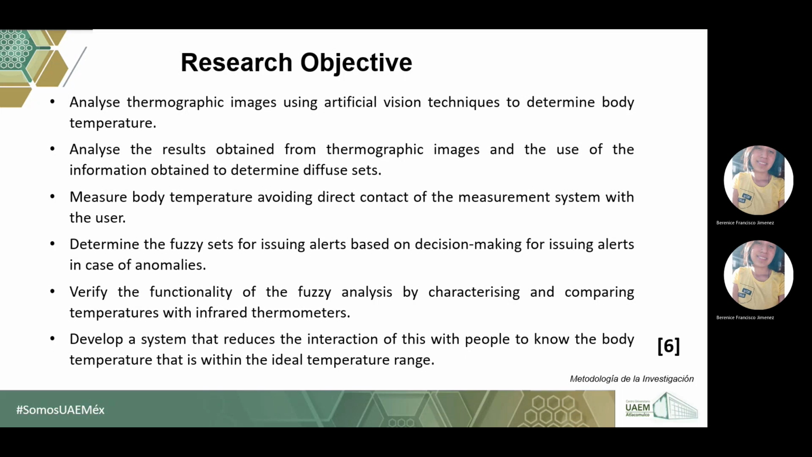thermometers; and develop a system that reduces the interaction with other people, and that tells whether the temperature is within the ideal temperature range.